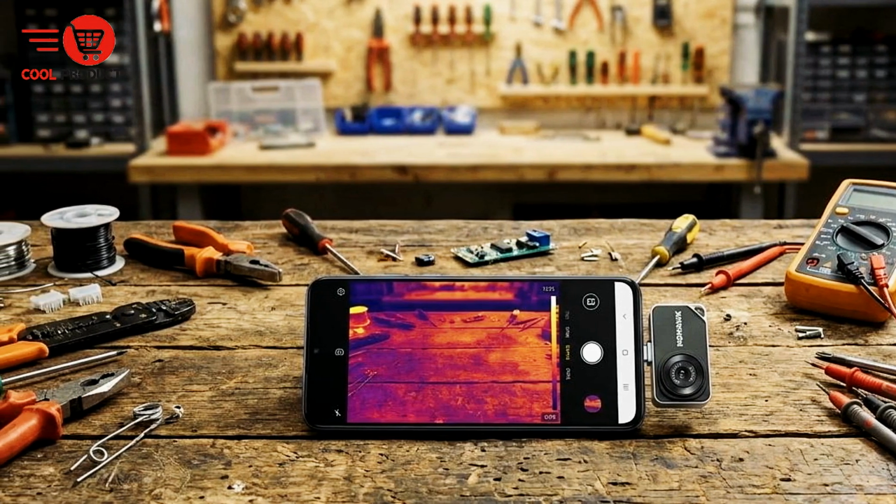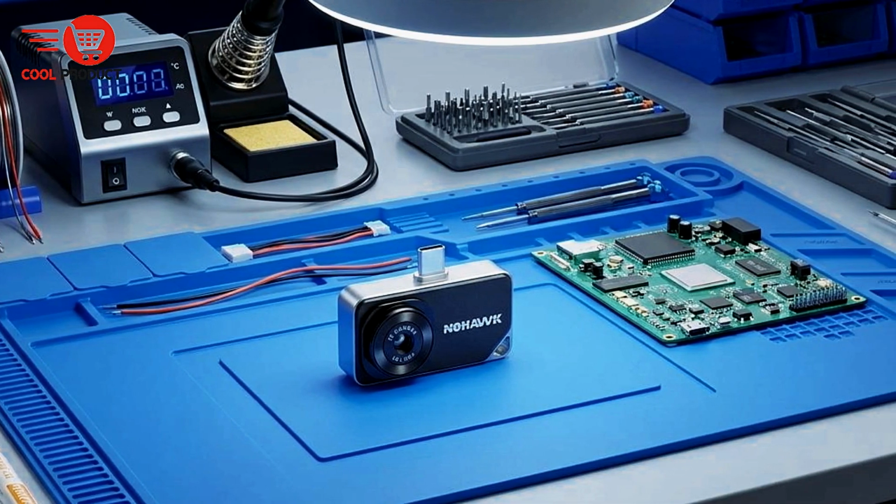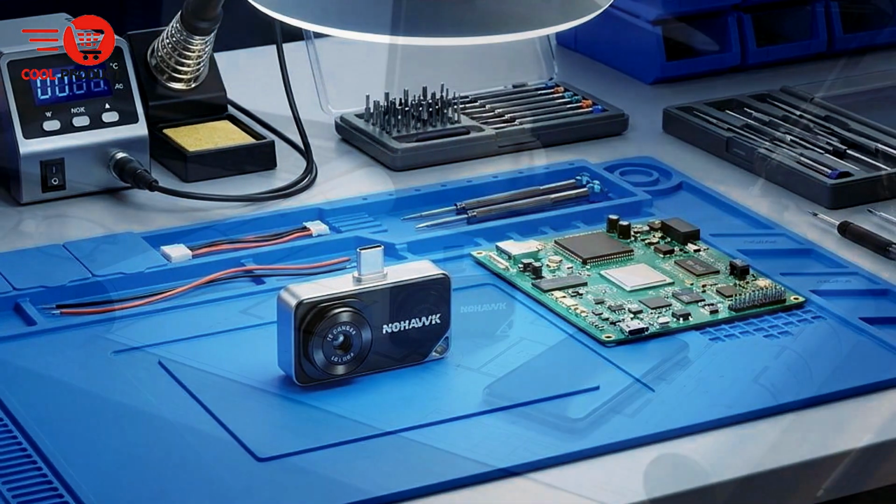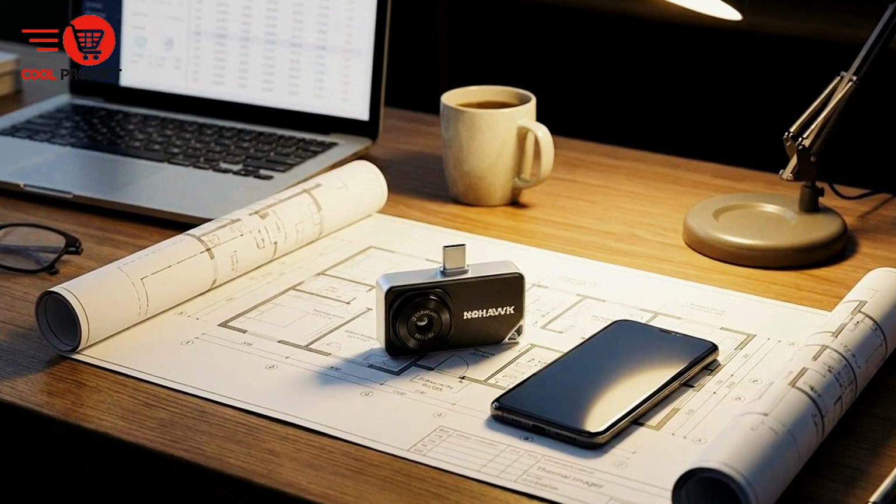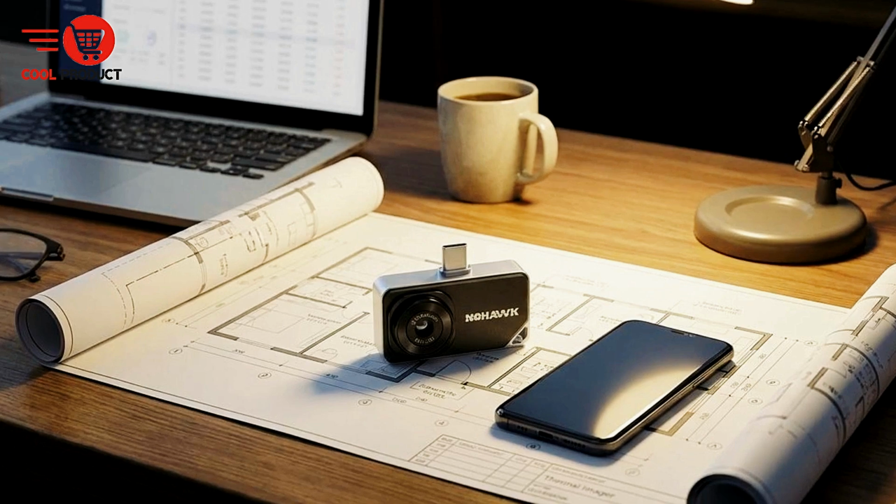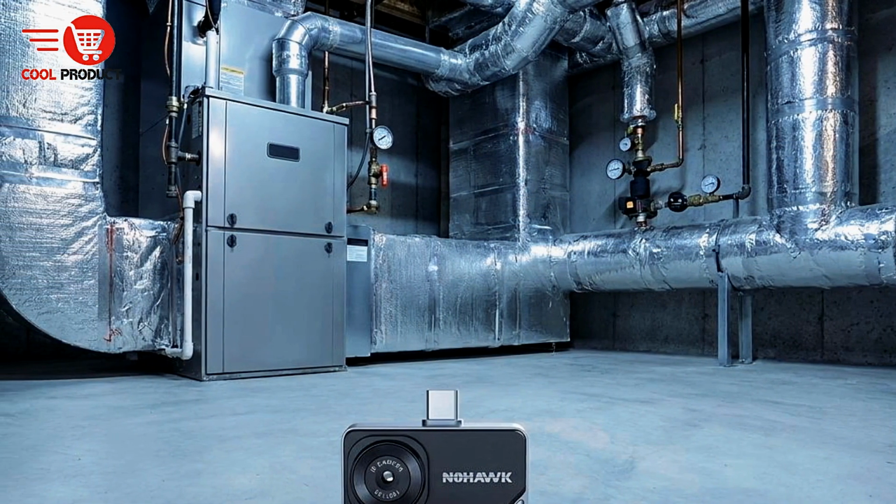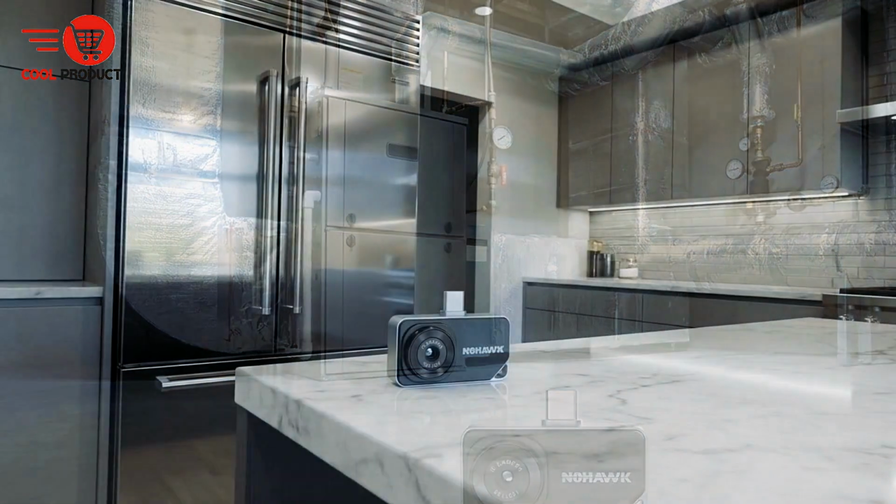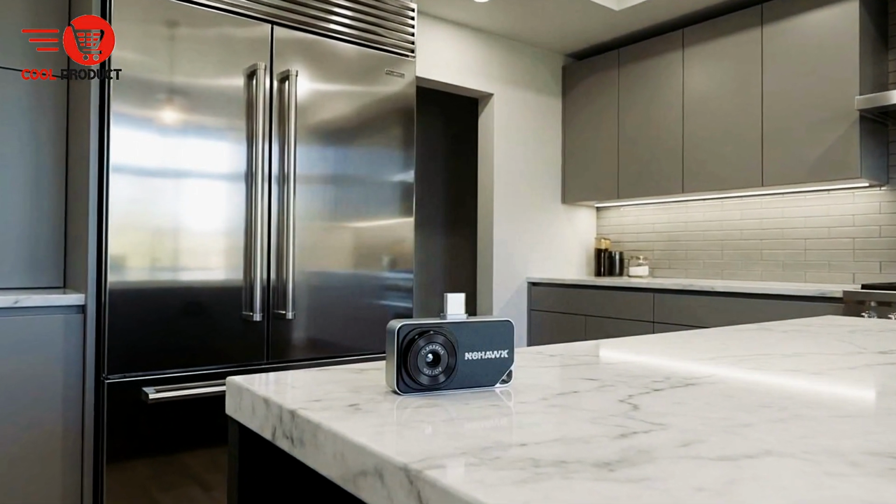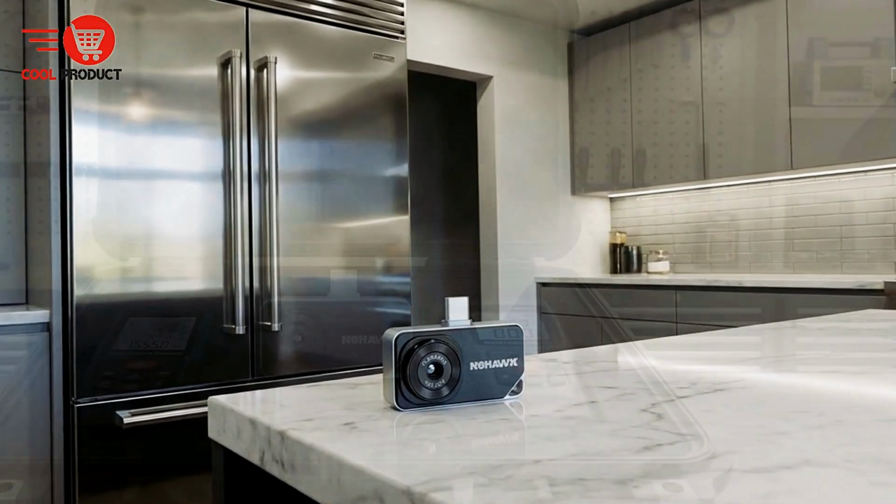The 15 times digital zoom lets you focus on small hotspots or distant targets without losing important detail. Nohawk also includes versatile measurement tools inside the app. You can choose point, line, or box temperature measurement depending on what you are analyzing. It can detect temperature differences as small as 0.04 degrees Celsius, with an accuracy of plus or minus 2 degrees Celsius. That level of sensitivity is extremely useful when tracking subtle heat changes.